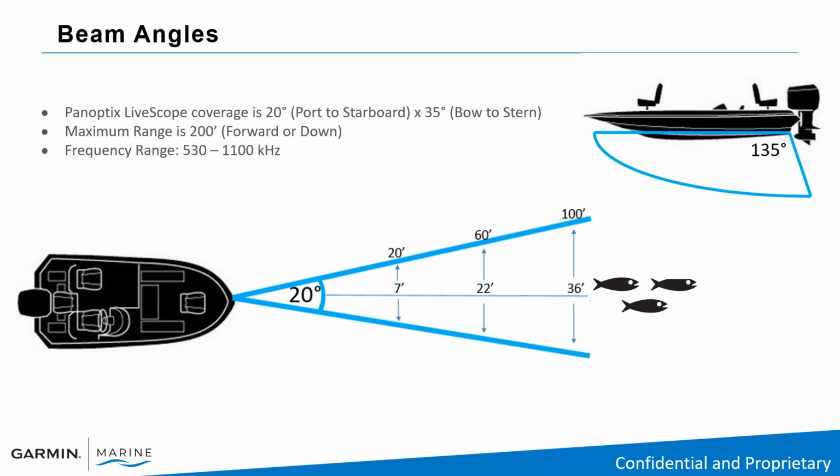With a 20-degree beam angle, you need to remember that at 20 feet, you're looking at a 7-foot span. The further you go, when you're at 60 feet, which is normal casting distance, your beam angle is going to be 22 feet wide. So if you see fish in that area, they're within a 22-foot beam, left or right of you. And if you're looking at fish over 100 feet away, you're looking at 36 feet wide at 100 feet, and then the further you go.